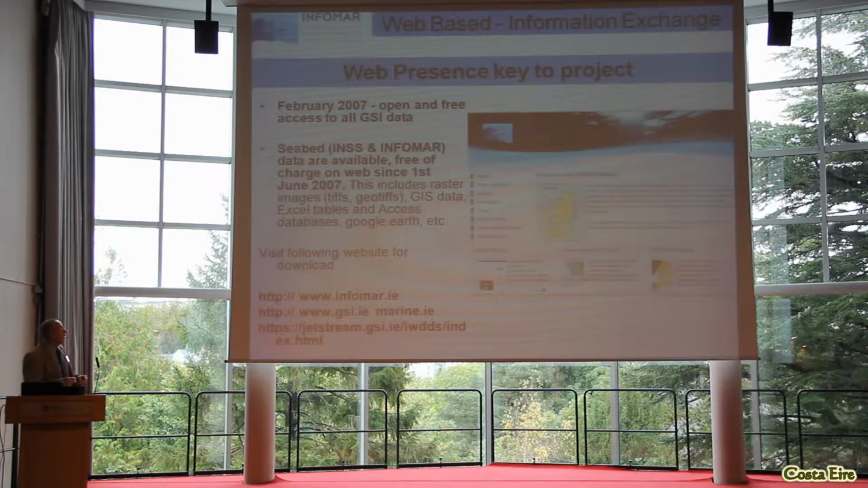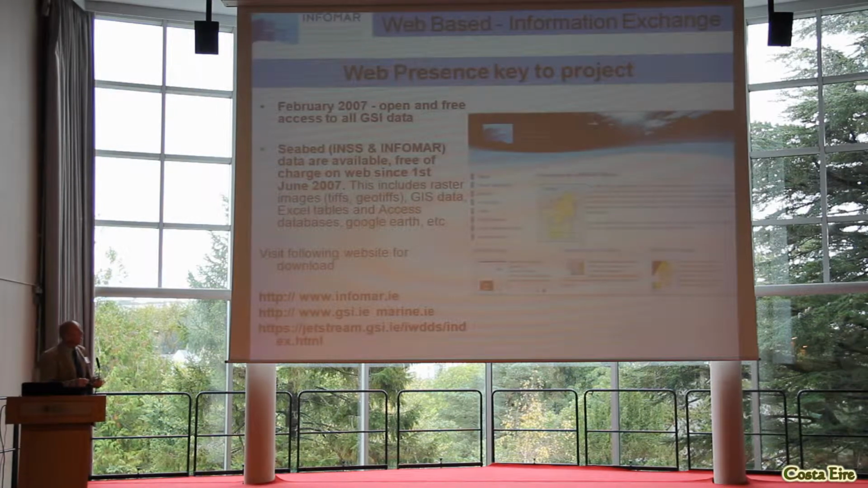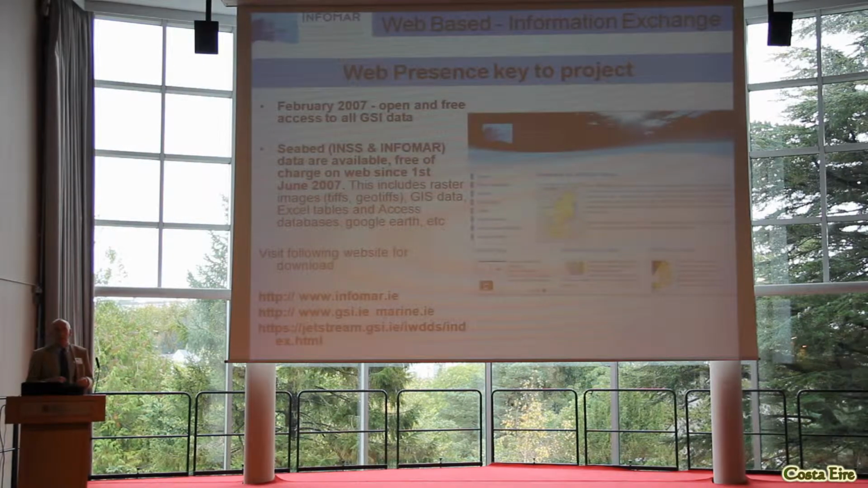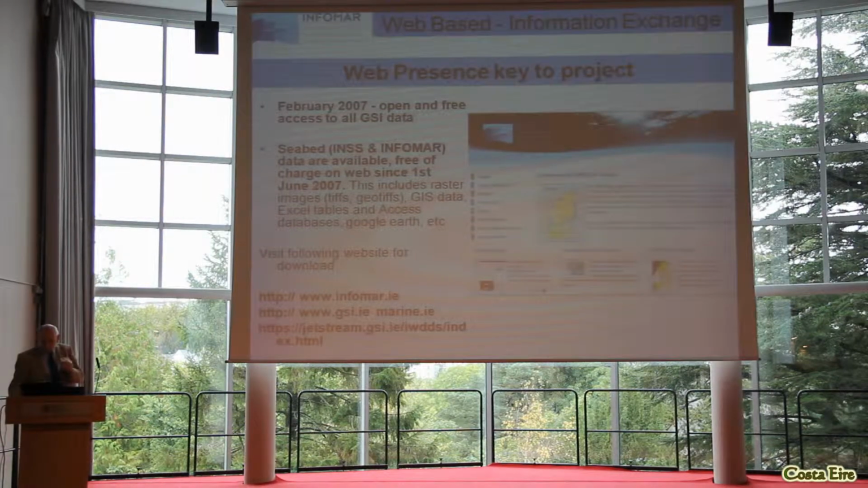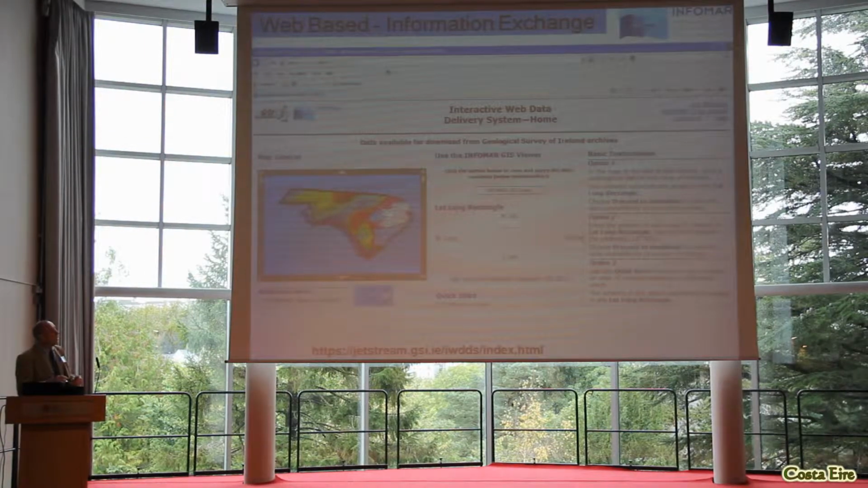Yet again, the key step was the decision in February 2007 to make our data free and freely available to anybody and everybody. That's not carried on by Europe, I'm sure people will attest to that. But it's very valuable in the sense of this project. That is where that secure HTTP site will bring you to.